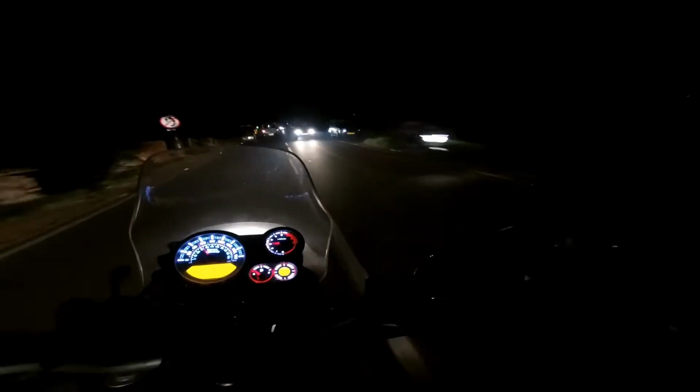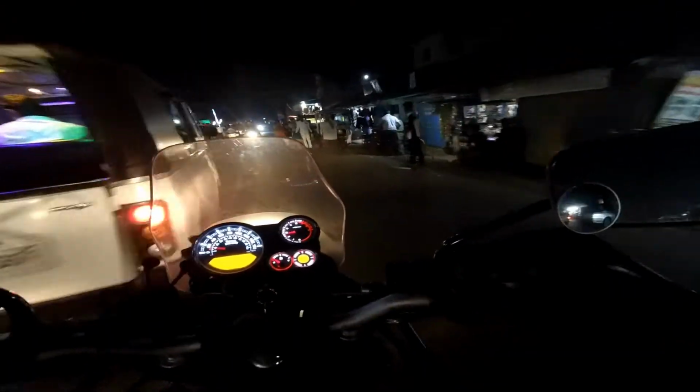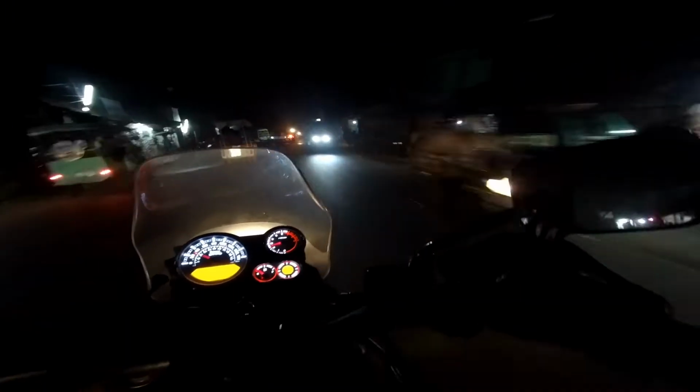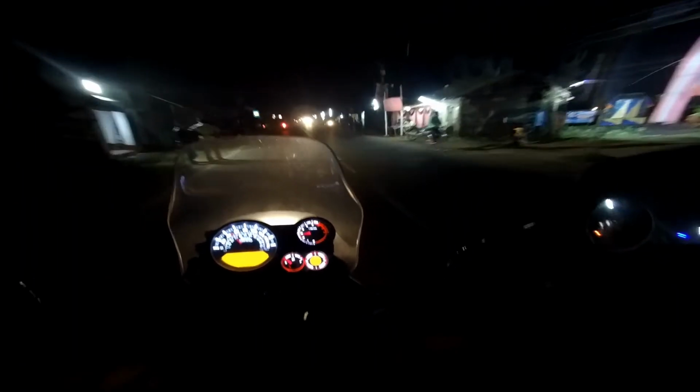On this type of road, you have to be really attentive to the incoming traffic. Always keep an eye out for these hazards. They can turn up from any side.